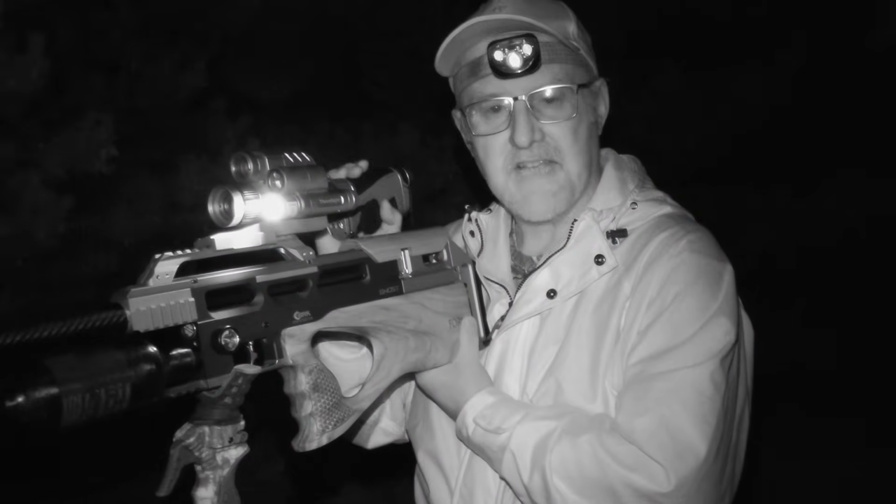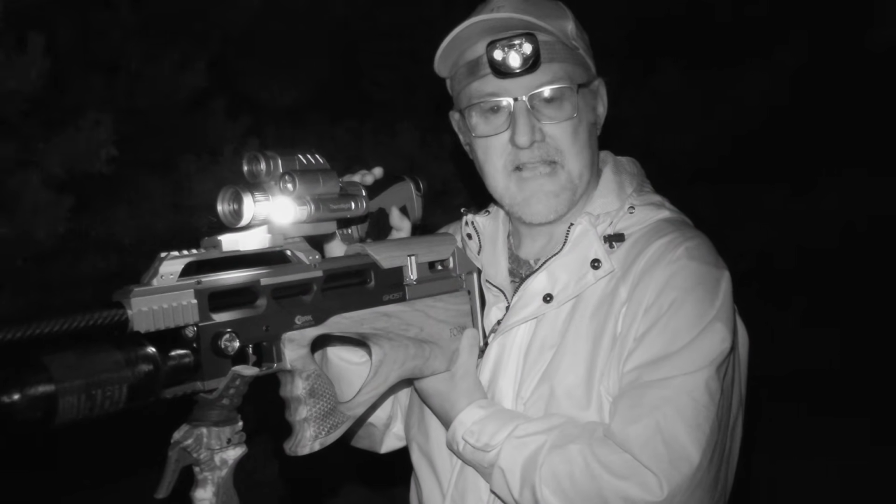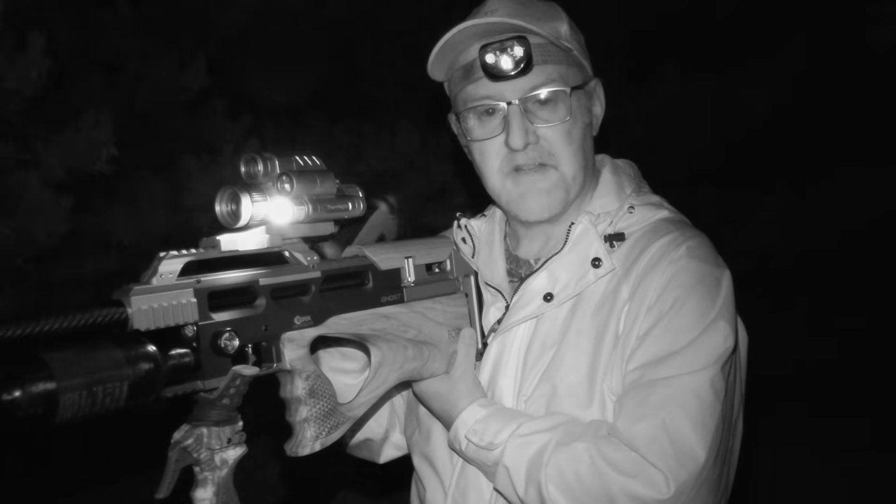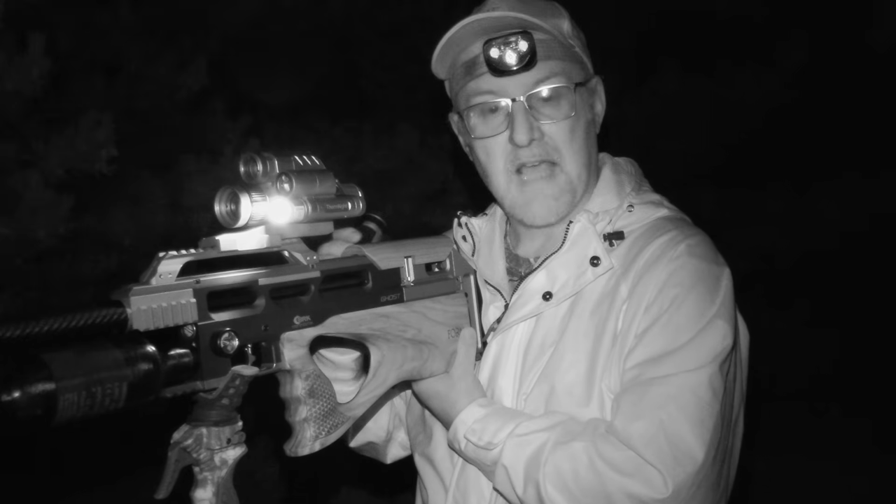So the Hound H635R has an 18 millikelvin 12 micron sensor, which gives a really sharp image, especially on the base magnification, which also gives you a nice wide field of view, and that's channeled through to a 1024 by 768 micro OLED display.